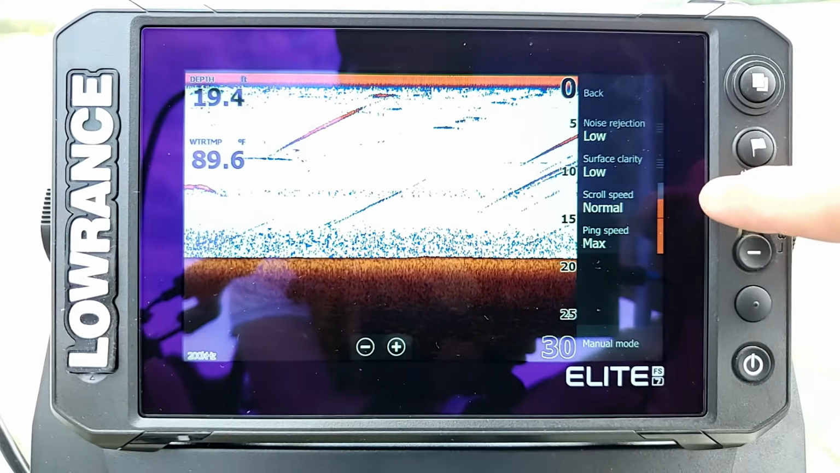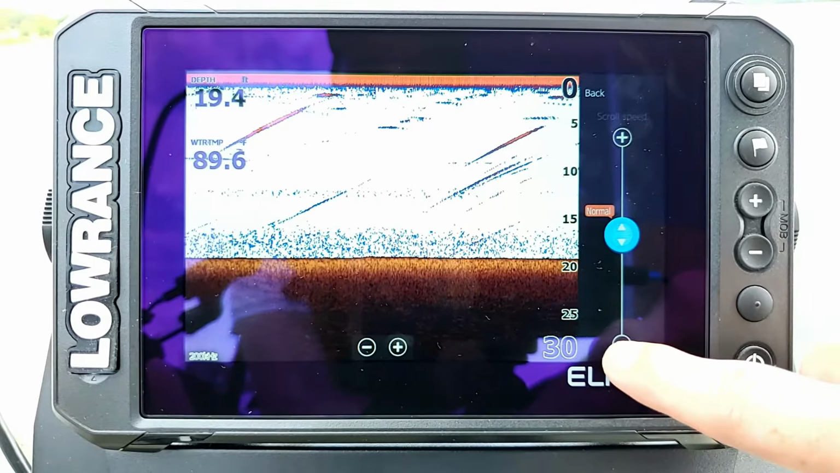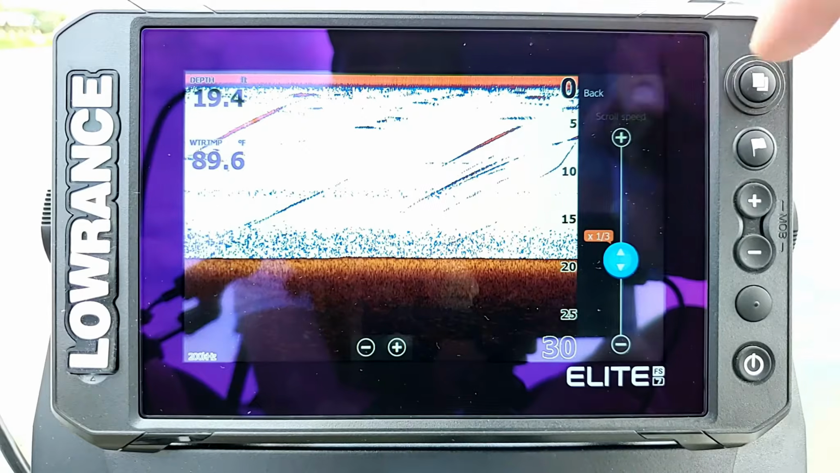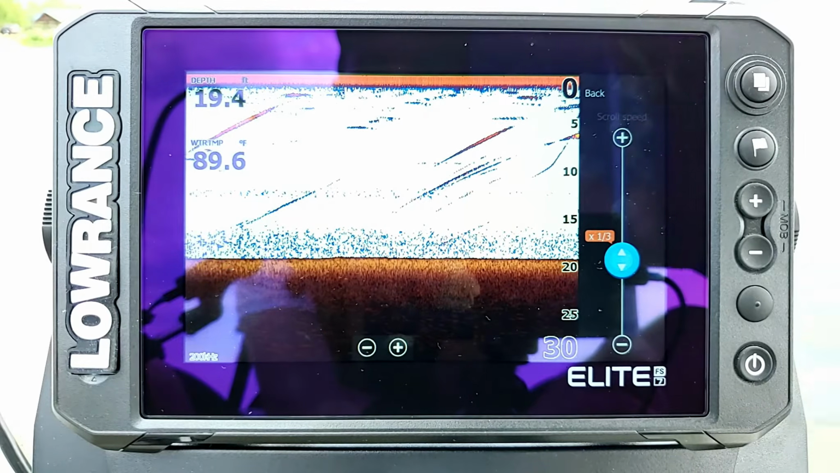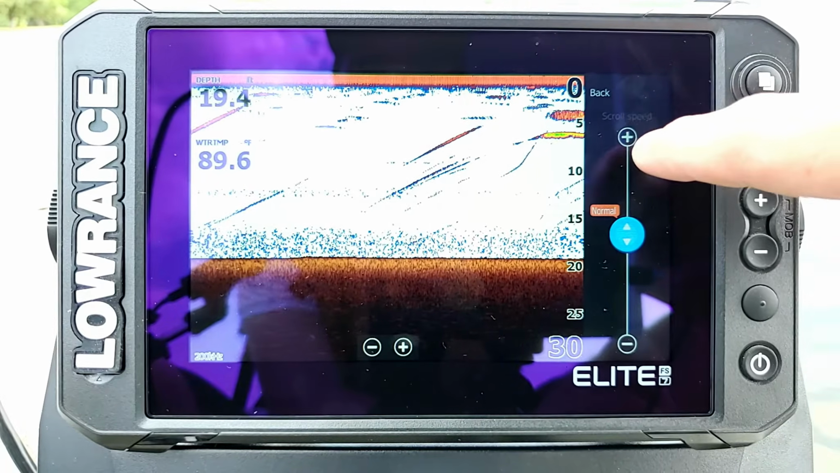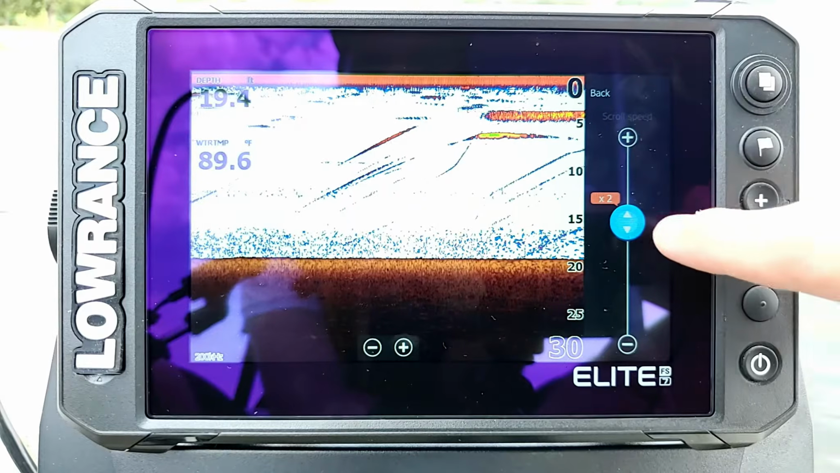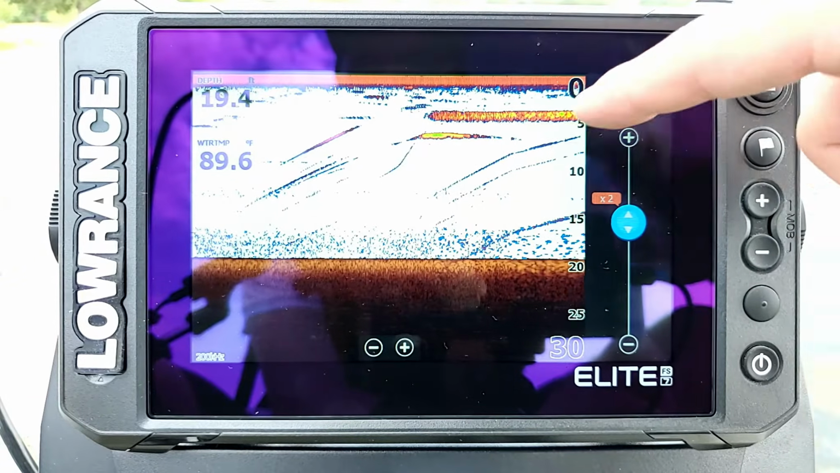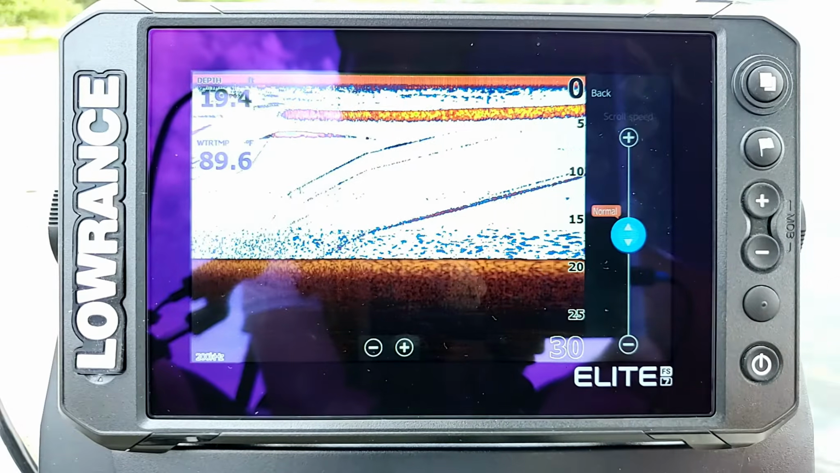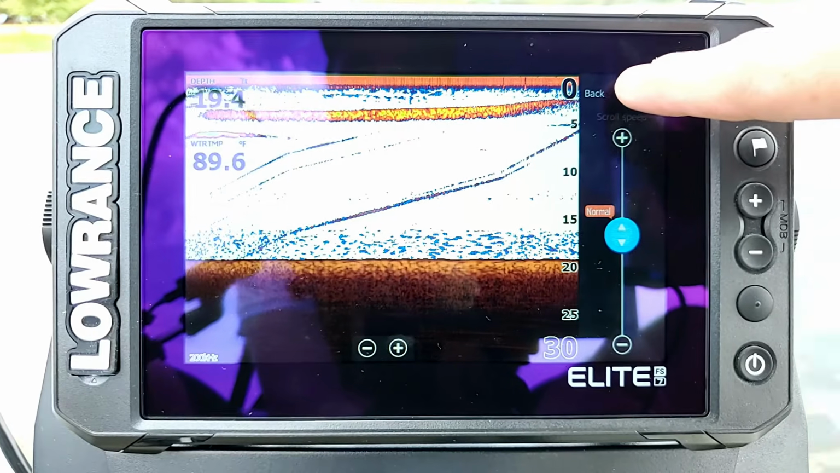Now the next option here is going to be our scroll speed. When we select that, we can go down with it to slow down, and what this does is it increases or slows down the speed at which the information scrolls across your screen. Generally, I like setting mine at normal. Or if I want to make my fish arches a little bit bigger as I'm moving around, I can go up to 2x. Like I said, it stretches them out a little bit. However, if you are just sitting still in the water, usually setting it at normal is about where you want to be. Now let's go ahead and go back.